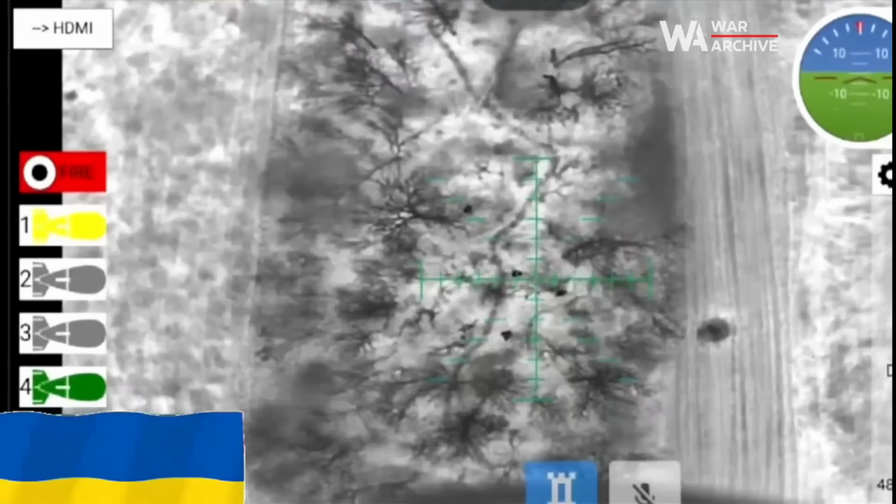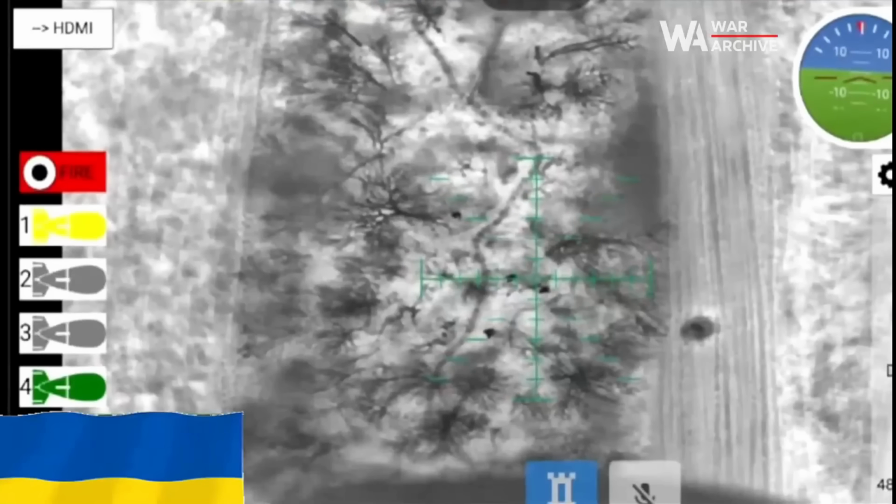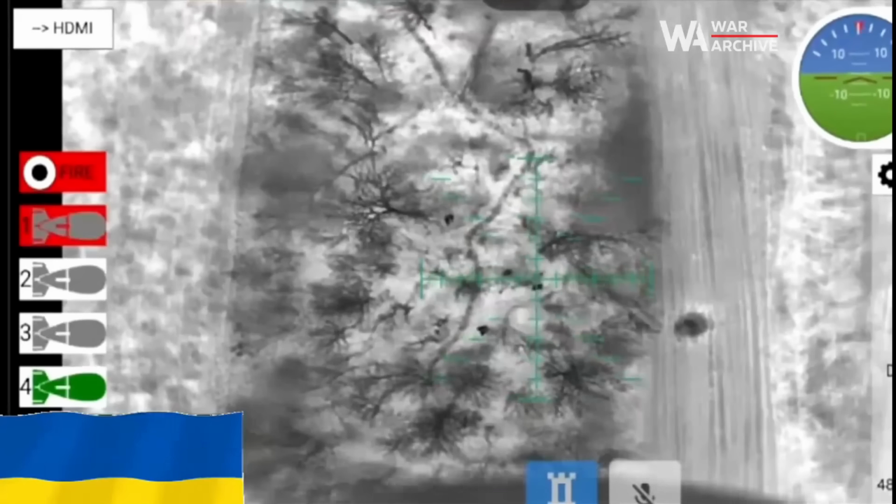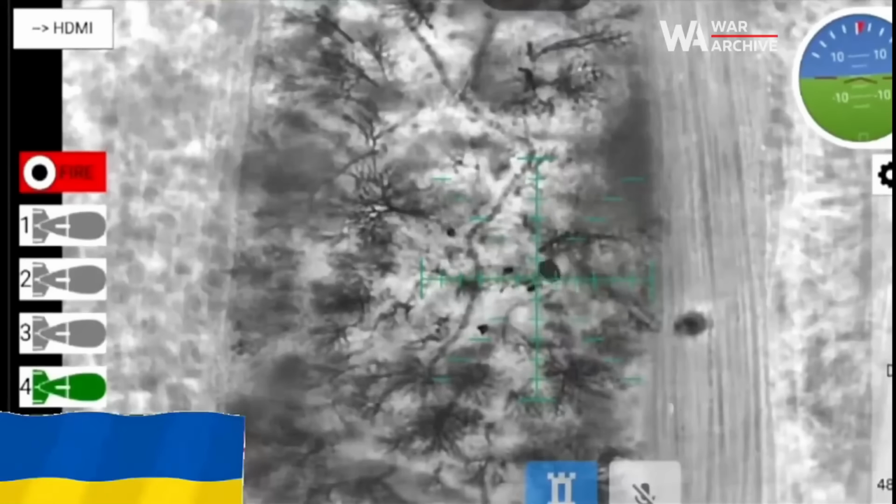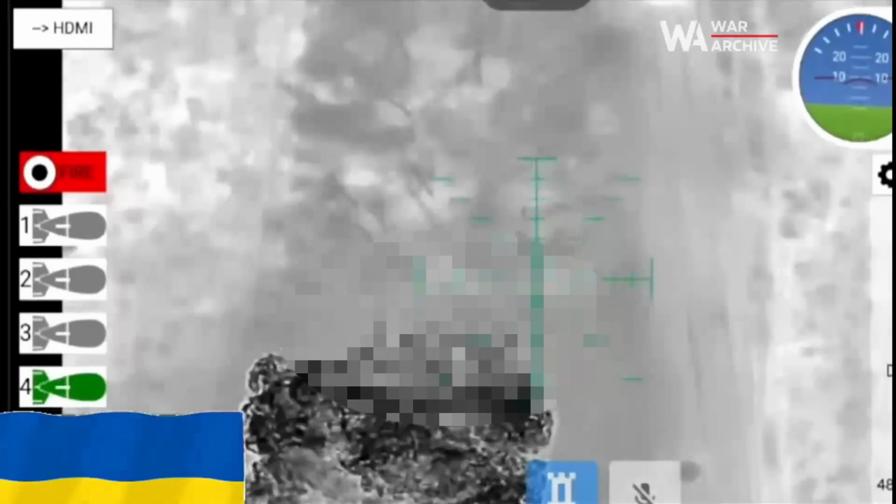4 Russian soldiers, 1 heavy bomber drone, 1 TM-62 anti-tank mine dropped directly onto their position. Minimal fragmentation, maximum concussive force, at least 1 confirmed. The others, at that proximity, won't be recovering quickly.